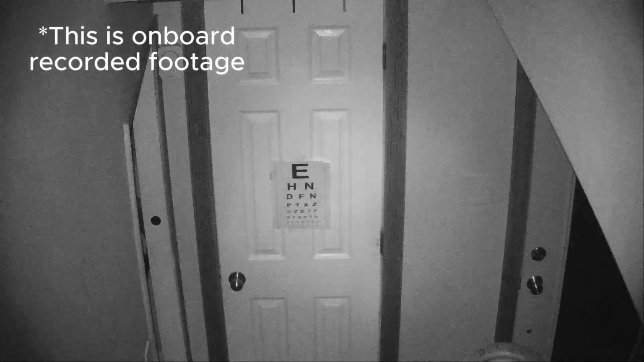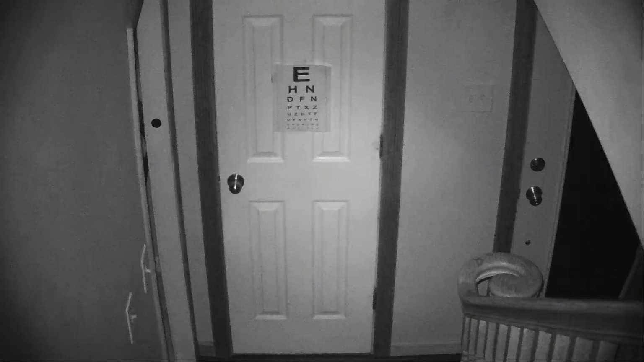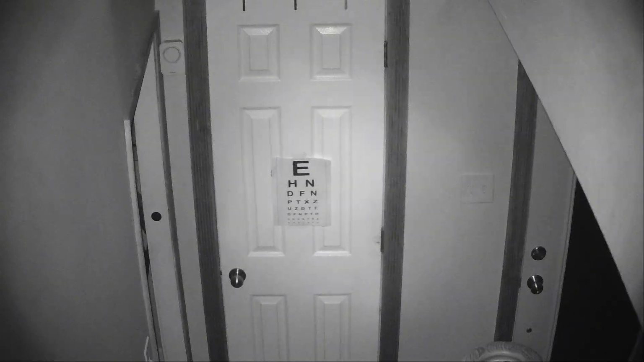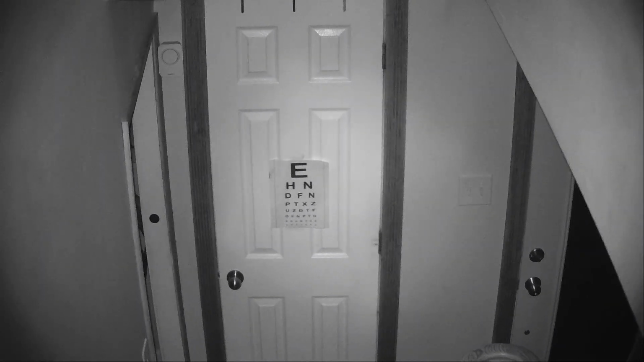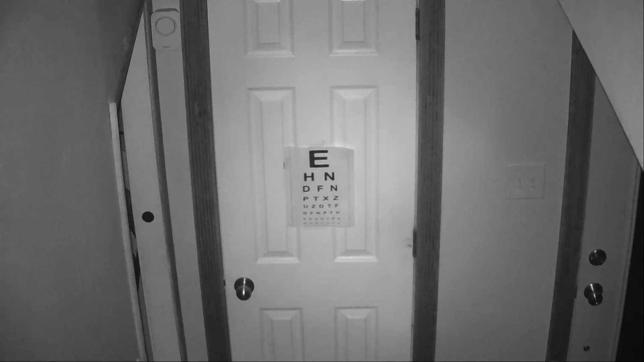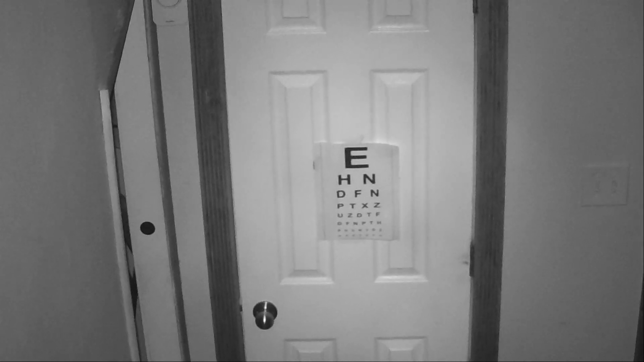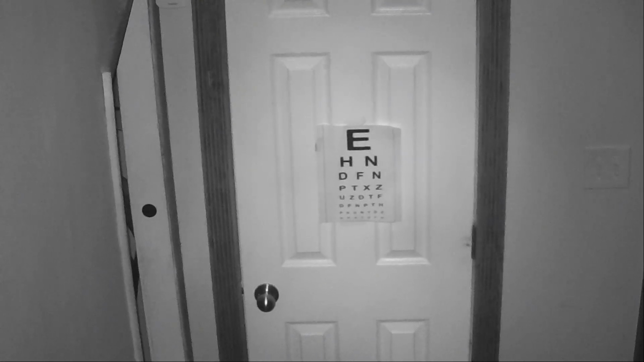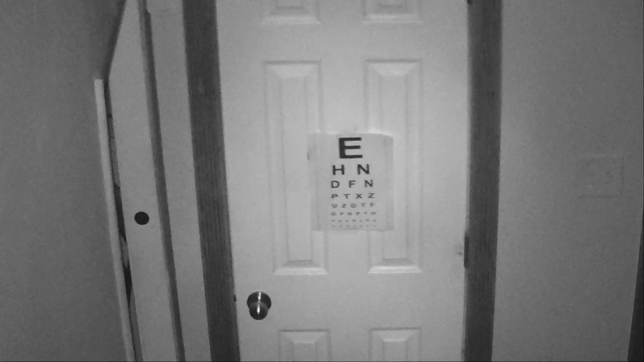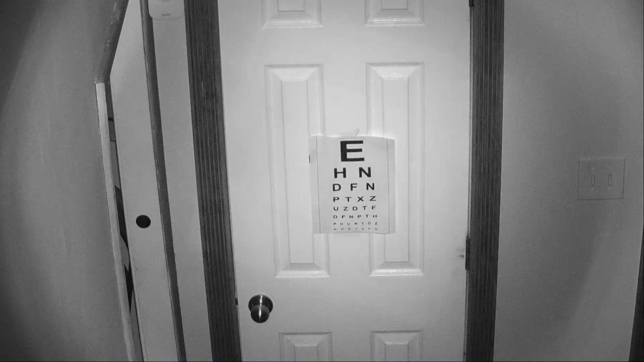Now we're on to the staircase. There's an eye chart taped to a door about 7 yards away. From my point of view, I can only see the trim around the door. The black dot to the far left and doorknob to the far right are not visible through the eyepiece. Here I'll zoom into the eye chart to test how useful the digital zoom is. Notice how the second to last row gets clearer the more powerful the IR illumination I put out there.